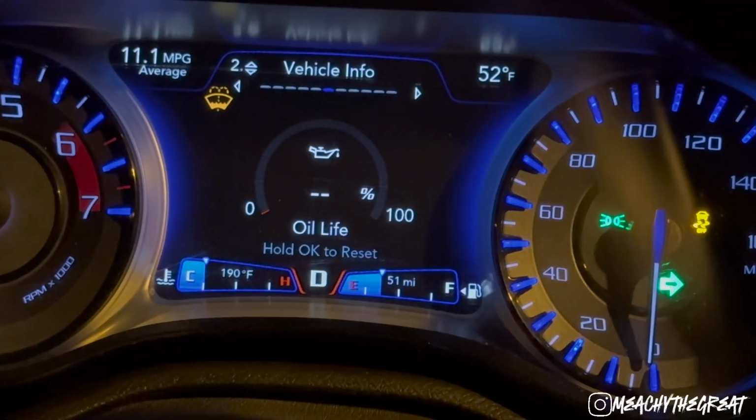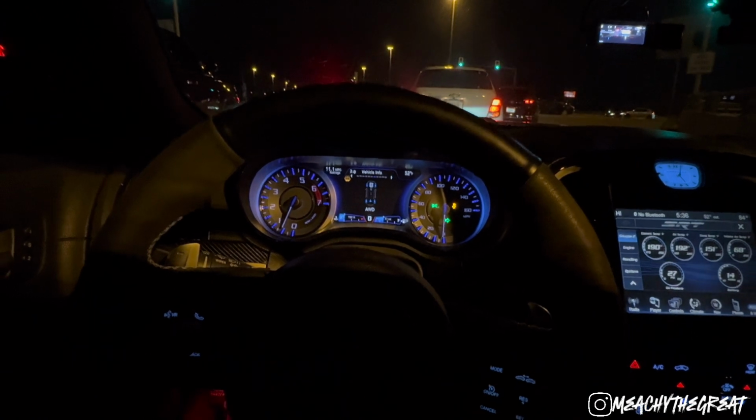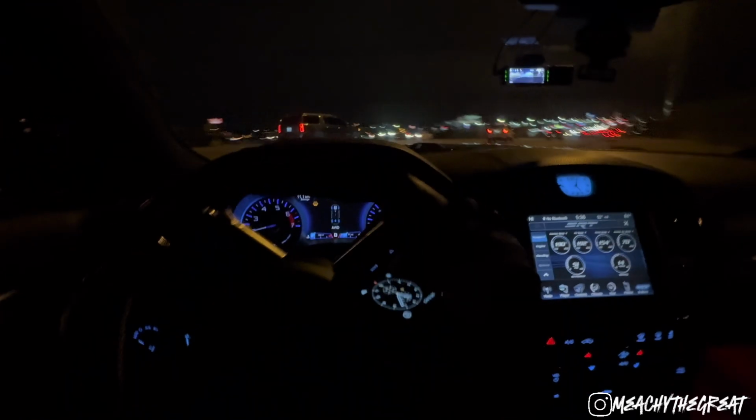But yeah, don't mind my oil life. As y'all know, with these newer clusters, not everything works on them, which is why I kind of want to go back to the old one. But as y'all can see, all-wheel drive, 300, man.